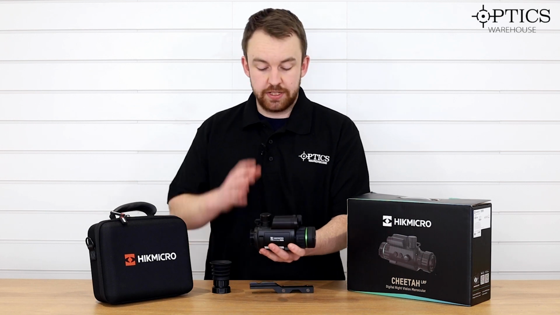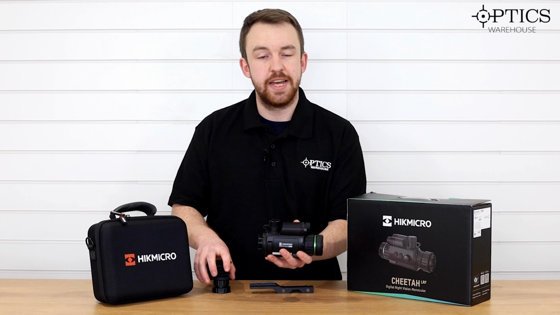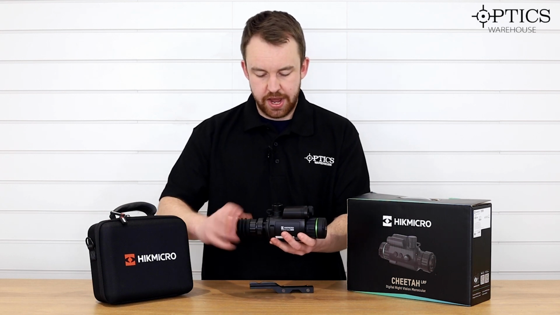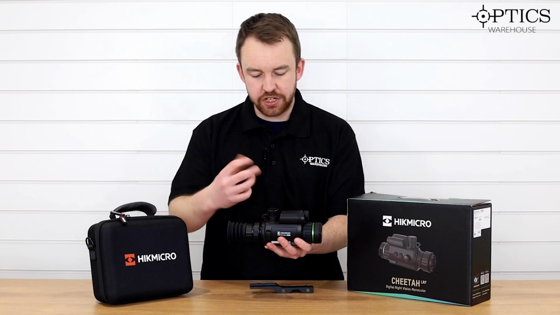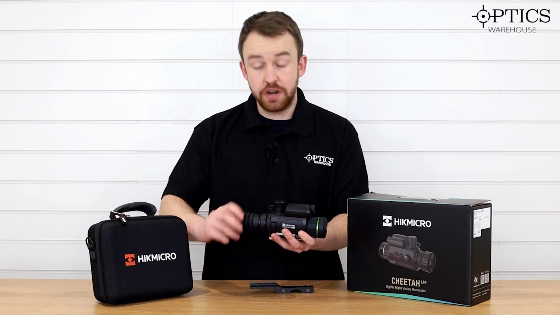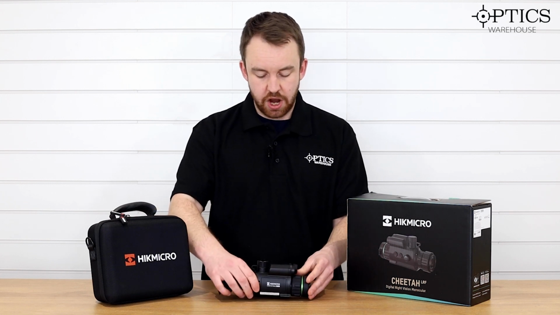Bear in mind though, as I say, you can only use low mag, so the highest you can use is 6.5 to 7 times optical mag on your day scope when using a front add-on. But it just makes the Cheetah a nice versatile piece of kit. You don't have to buy it as an ultimate kit, so this comes in 6 variants altogether. So we'll start with the weapon scopes.